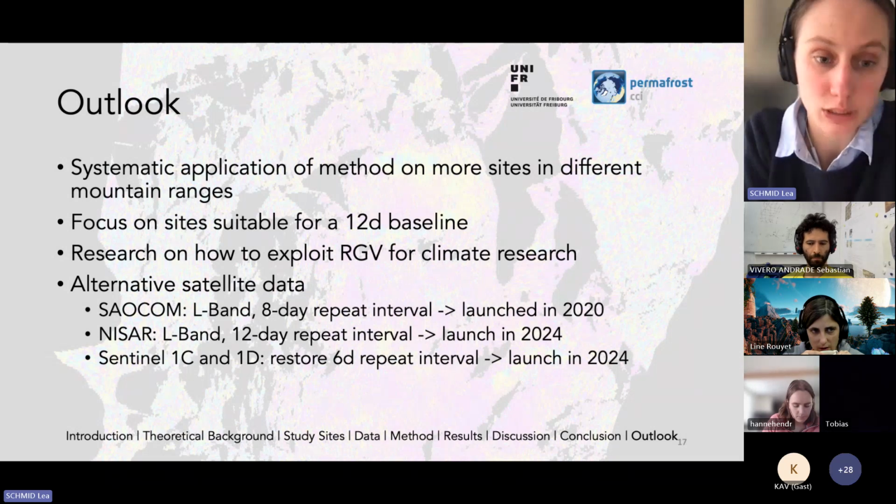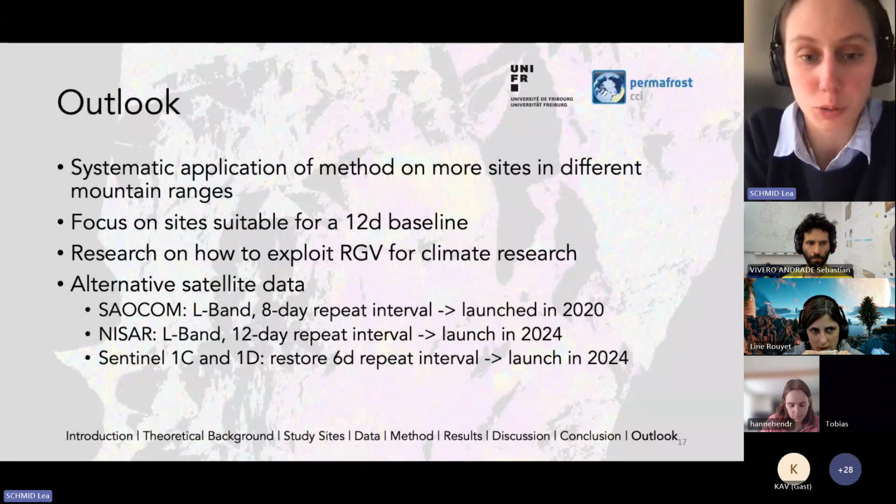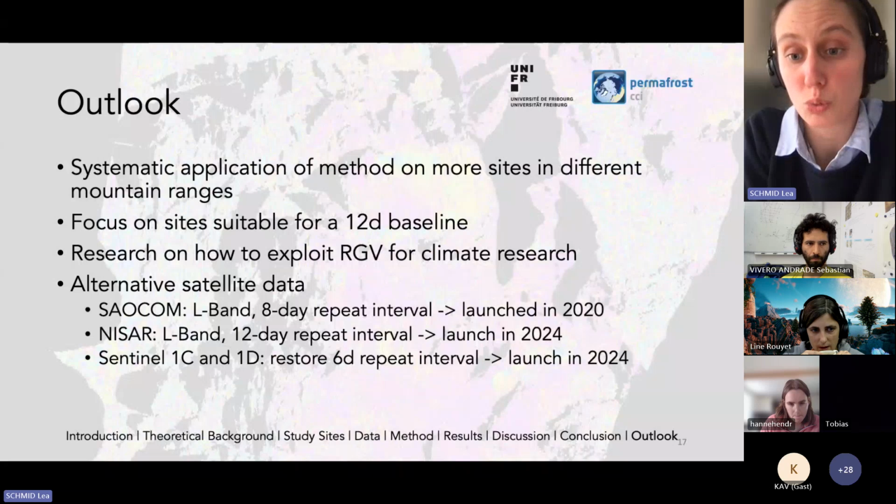The last thing which could be applied in future is alternative satellite data, such as SAOCOM, which is already launched, which is an L-band, has an 8-day repeat interval and the X limit of about 4 meters per year, if I'm correct. And it was launched in 2020, so we should have about 3 years of data now.